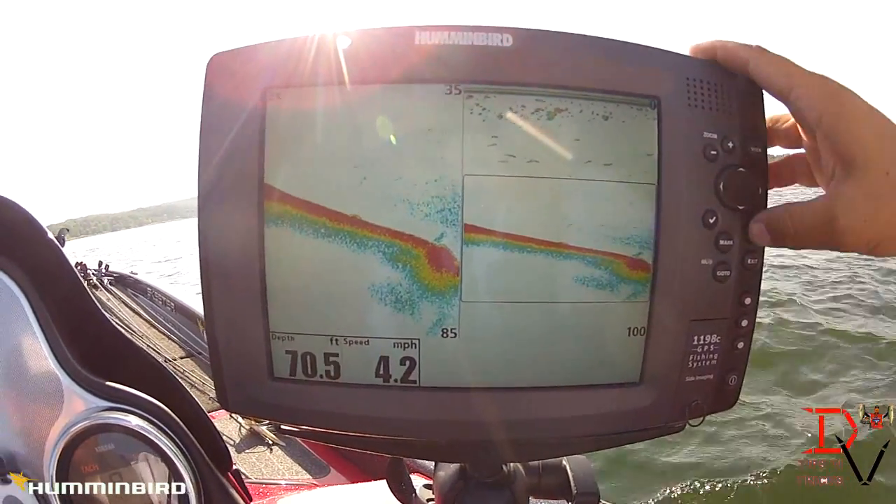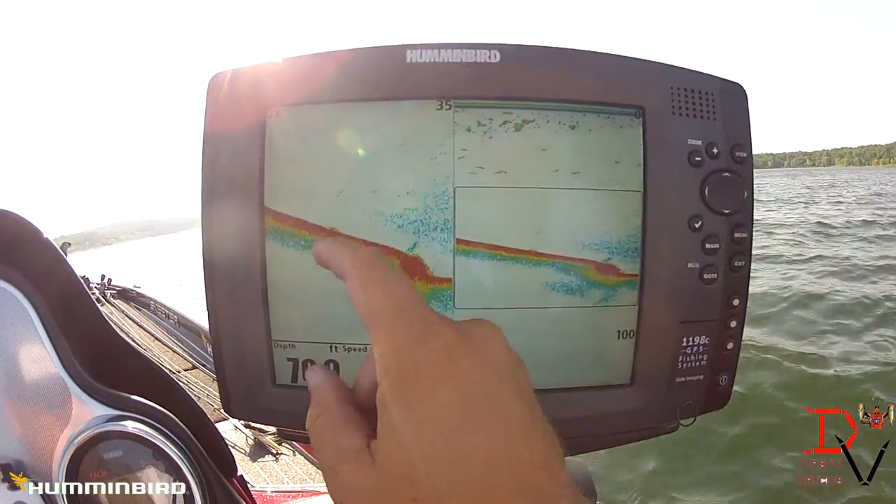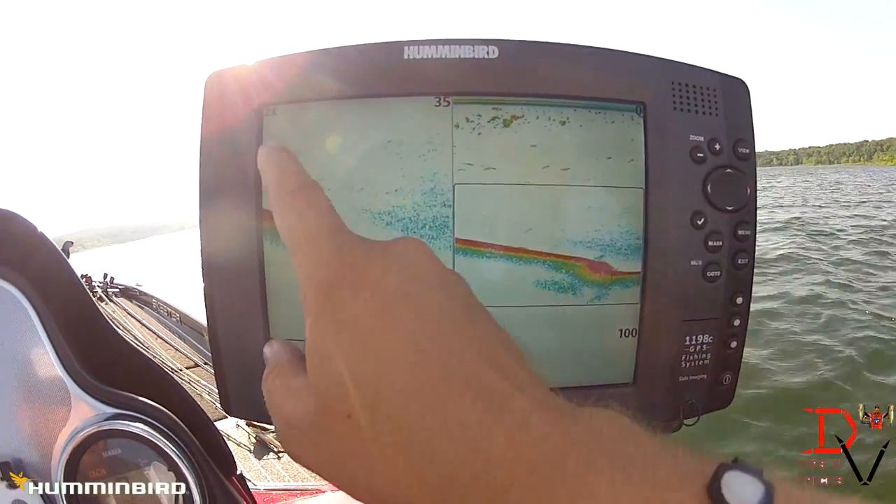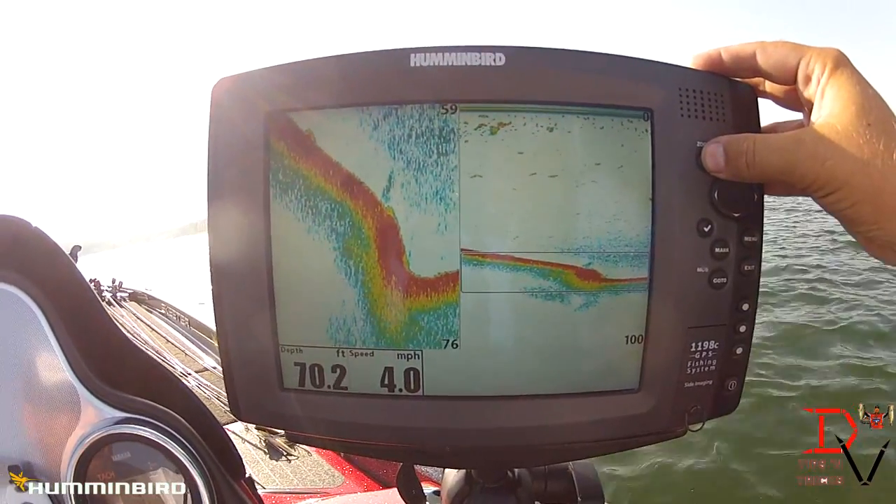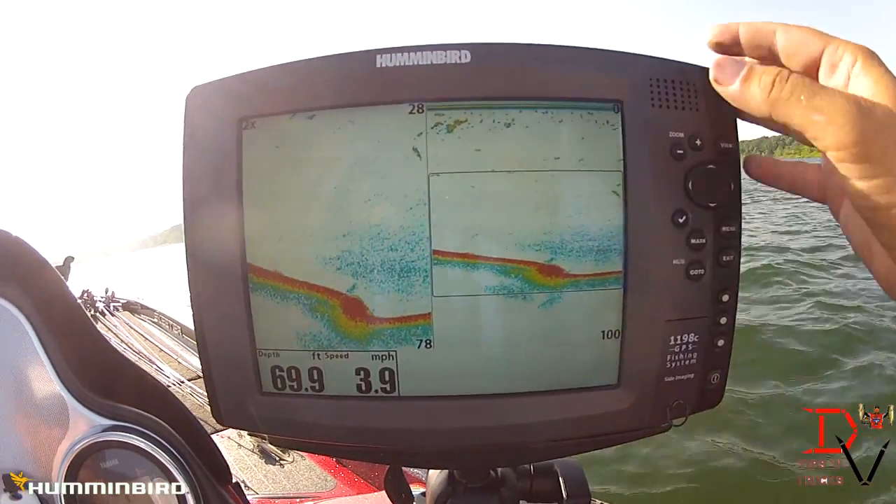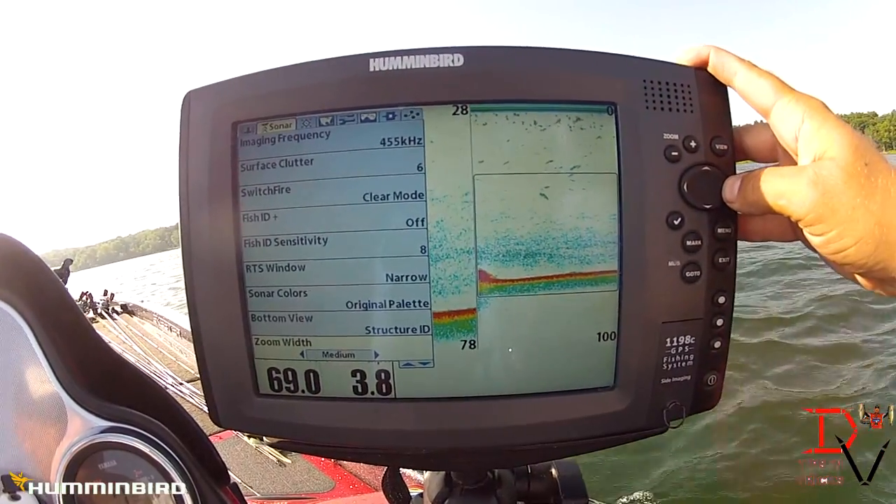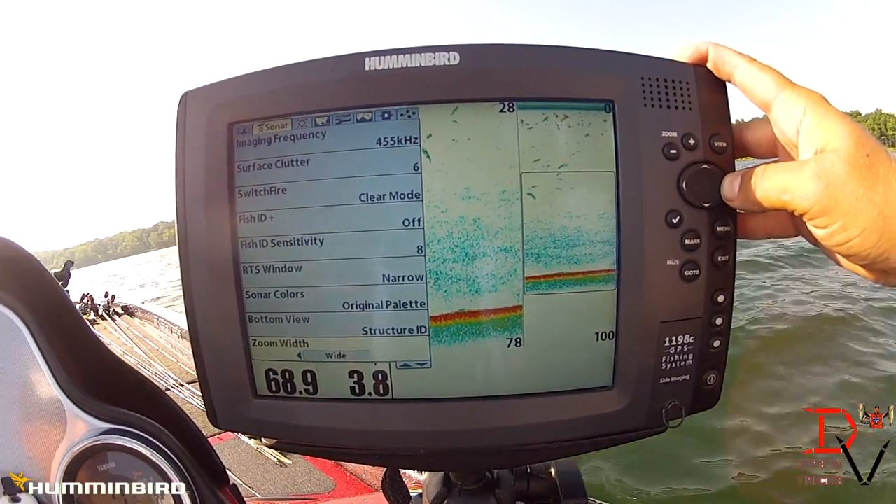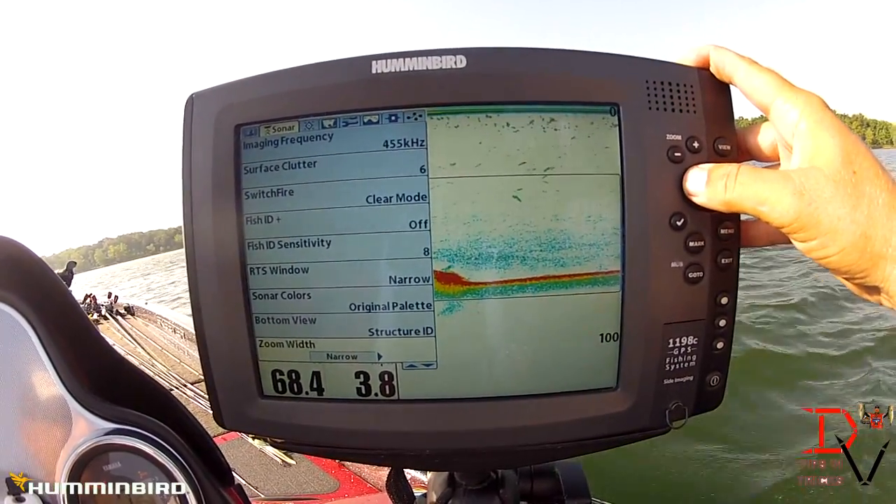Now a little bit about this view. What we're doing is zooming in on the bottom here. We're at 2 times zoom. If you want to zoom in more, you can zoom in, or zoom out of what is in the box here. And you can adjust your zoom width. You can make it wide, medium, or narrow.